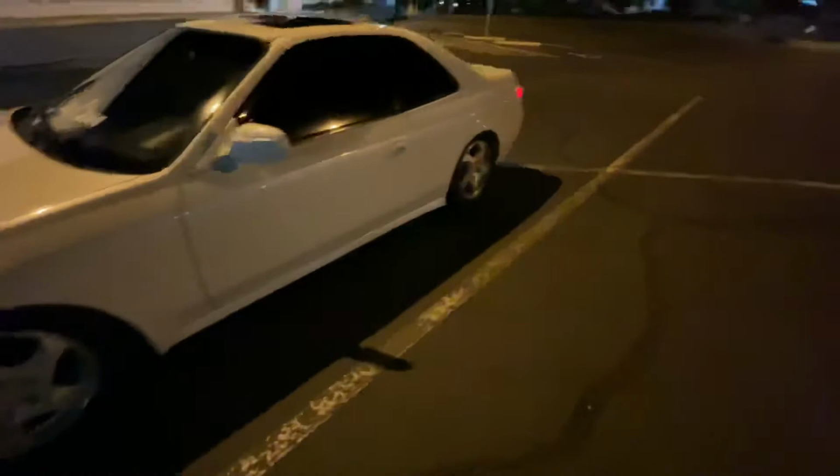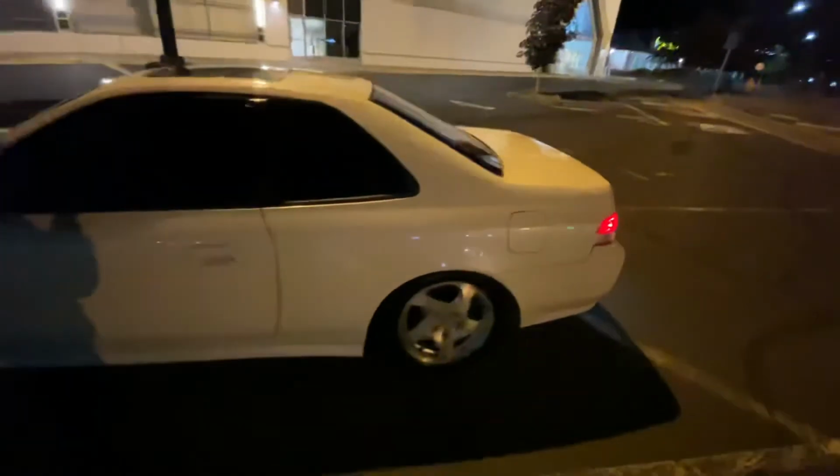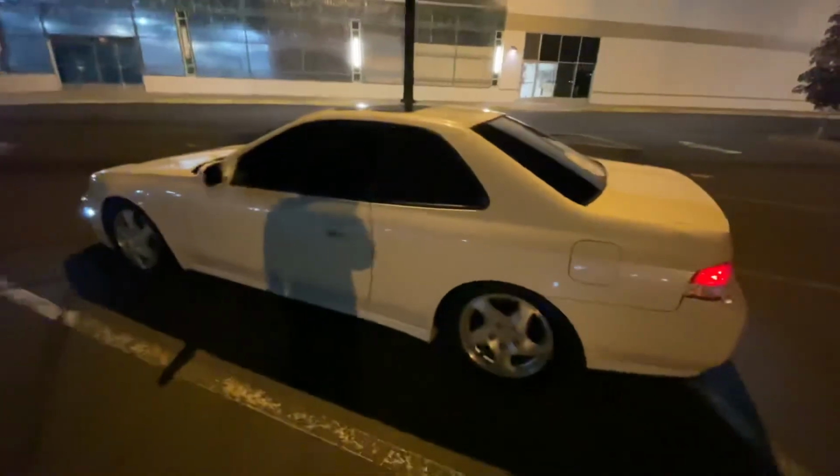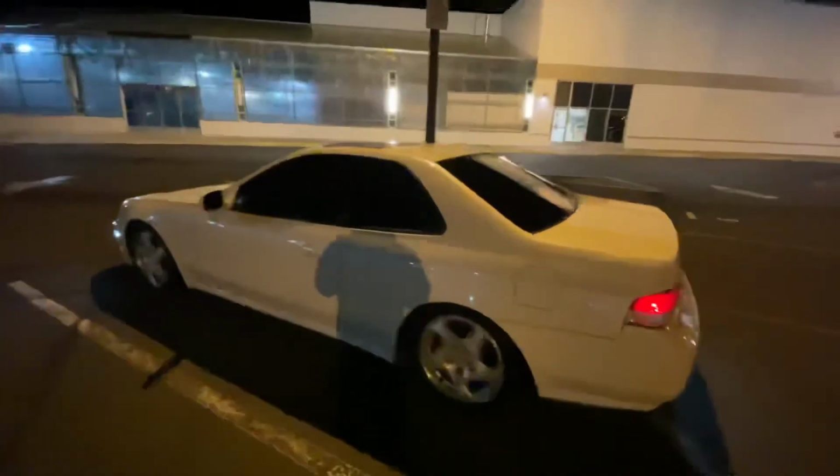I need side skirts. I need a rear lip. I need a quieter exhaust. Nah, man. But shit, it don't look too bad for its old age. It's older than me, damn.